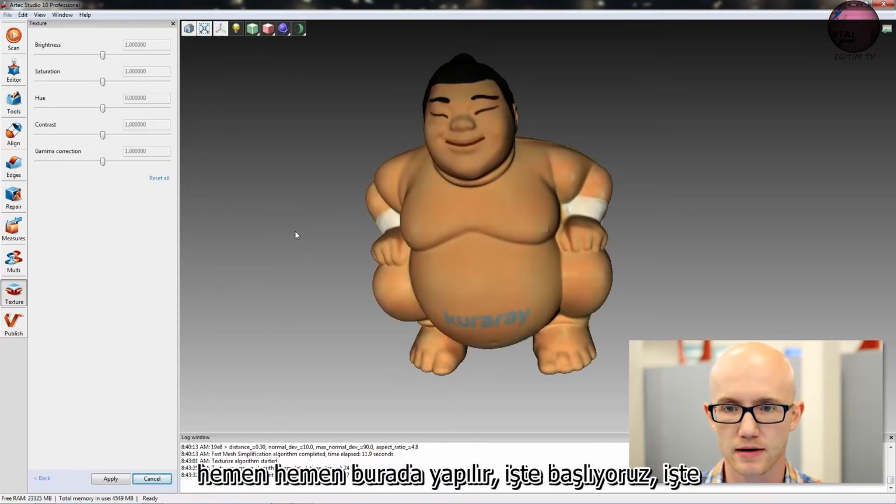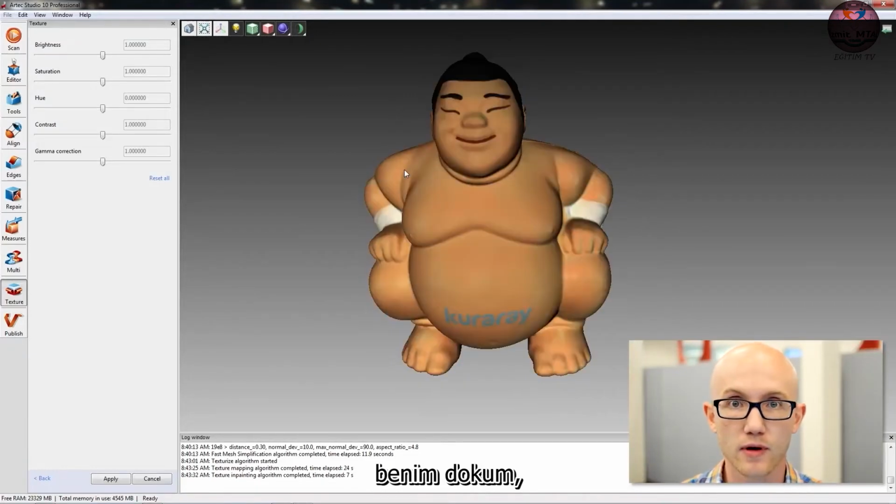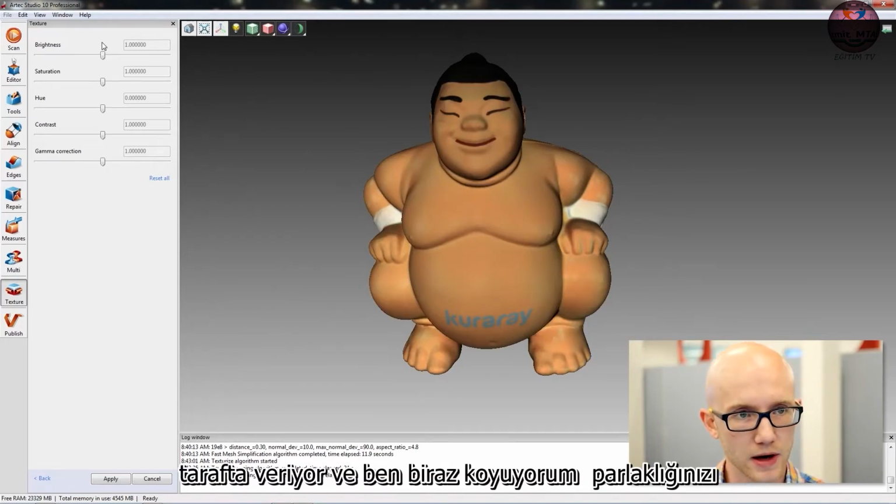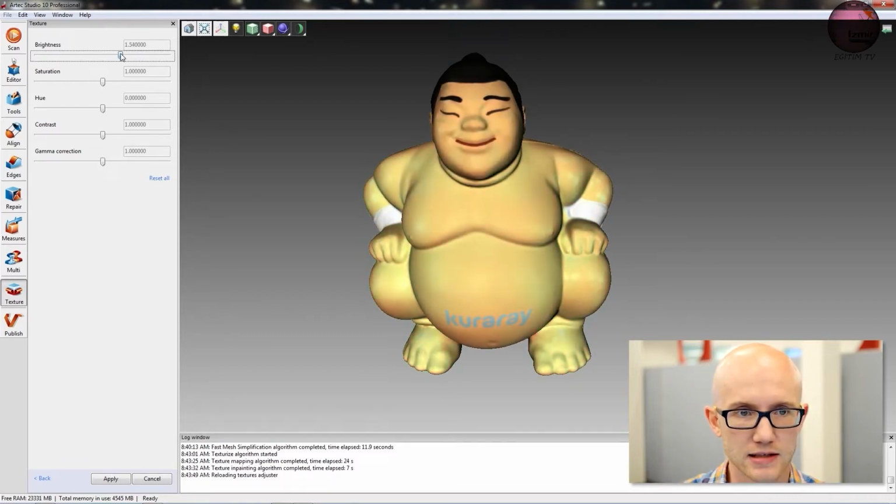And it is just about done here. Here we go. Okay, so here's my texture. Right before the final application of your color texture, it gives you these sliders here on the left-hand side. And I put some notes in that PDF under step 12 where you can actually adjust your brightness.